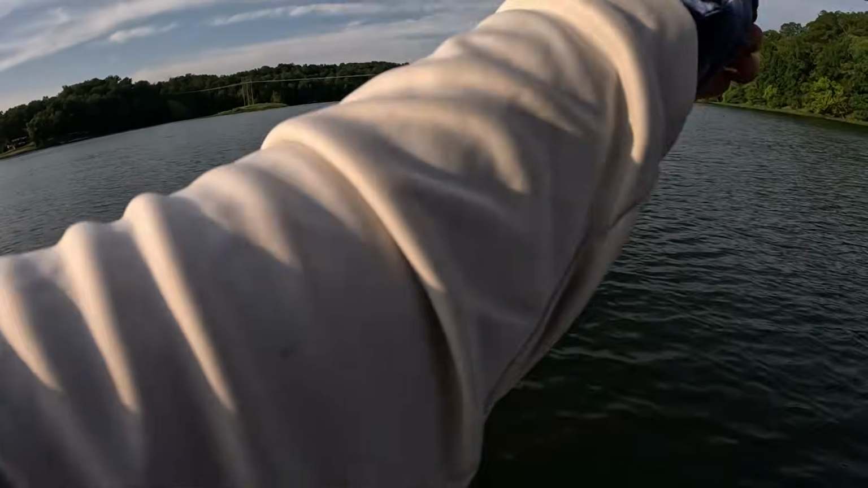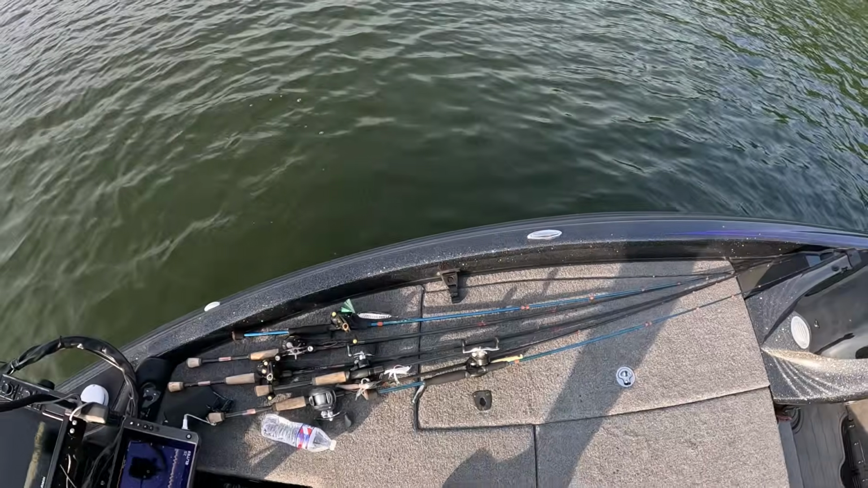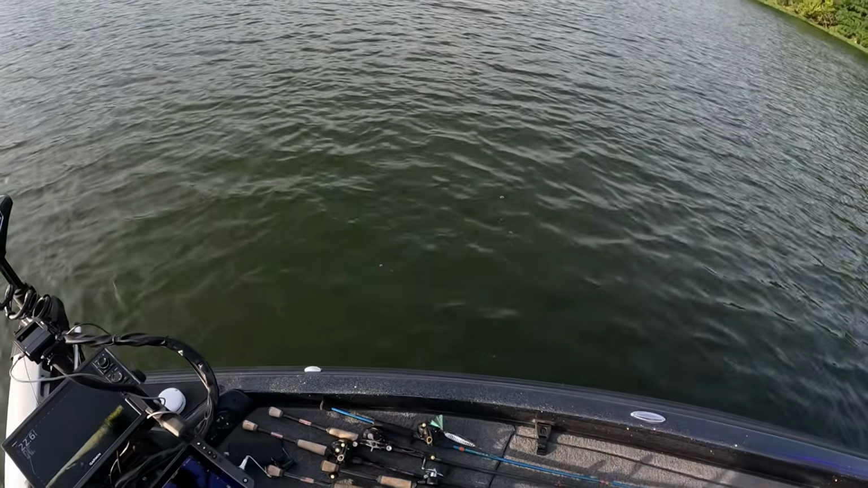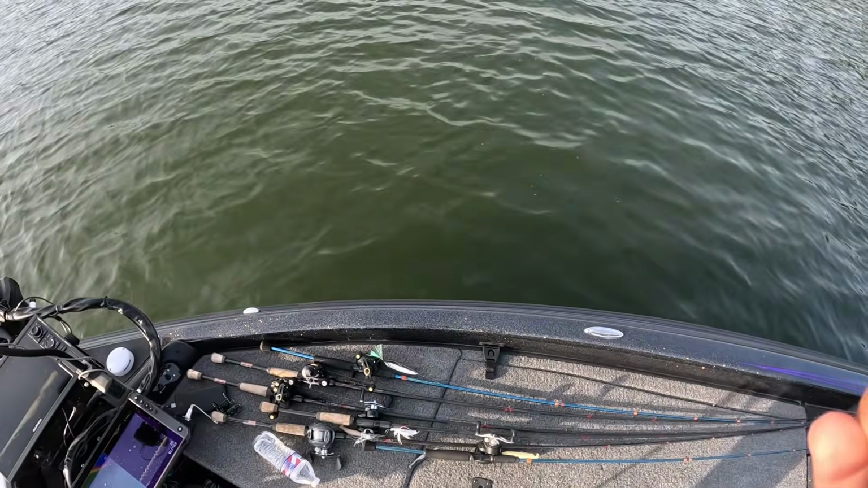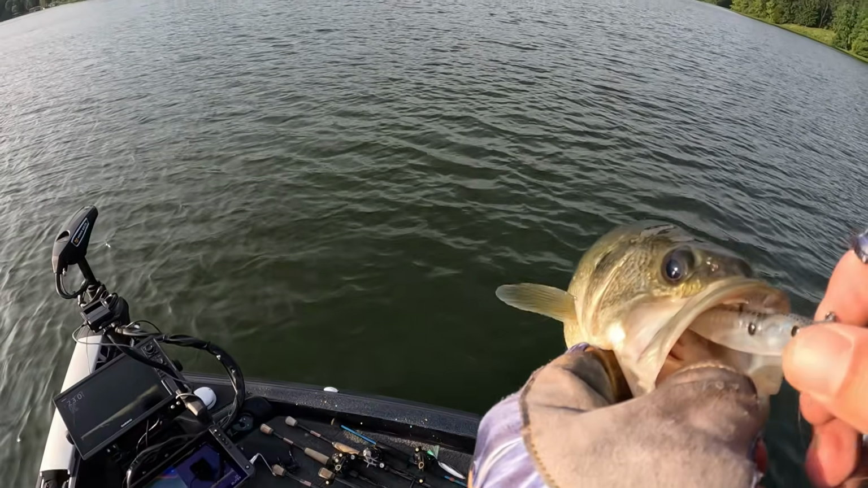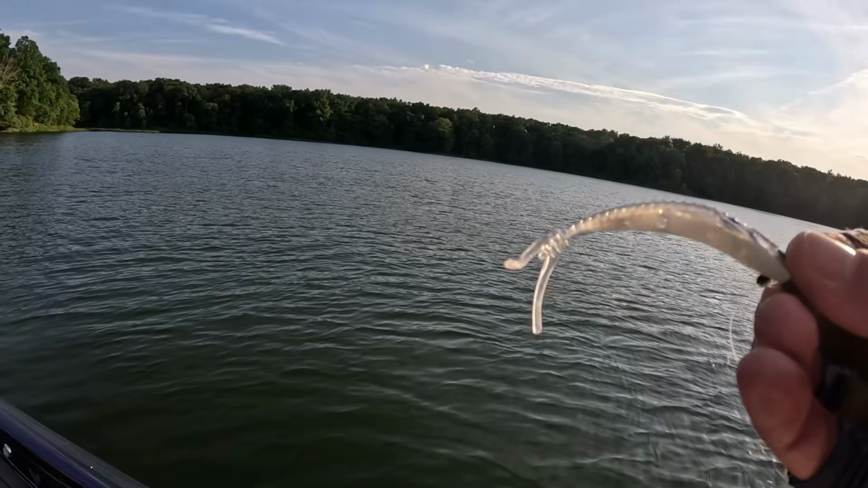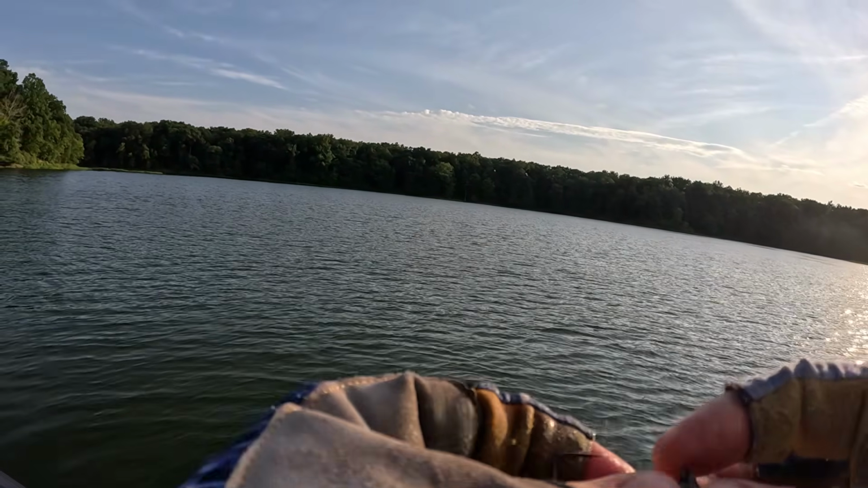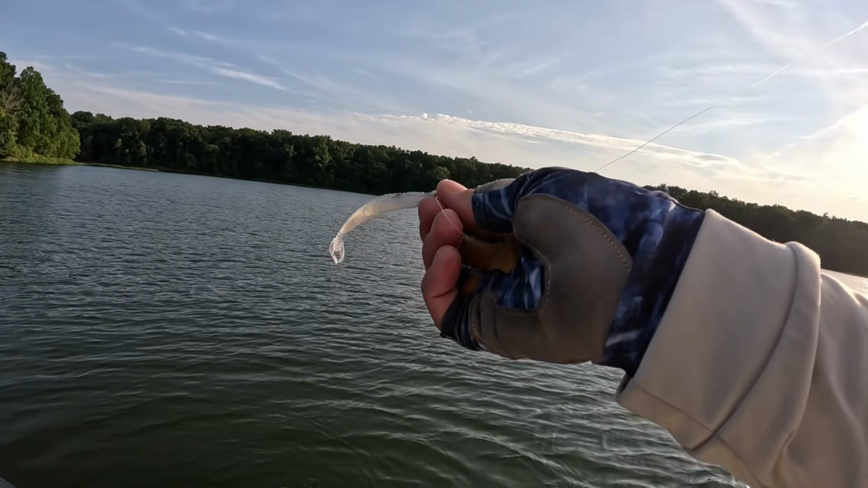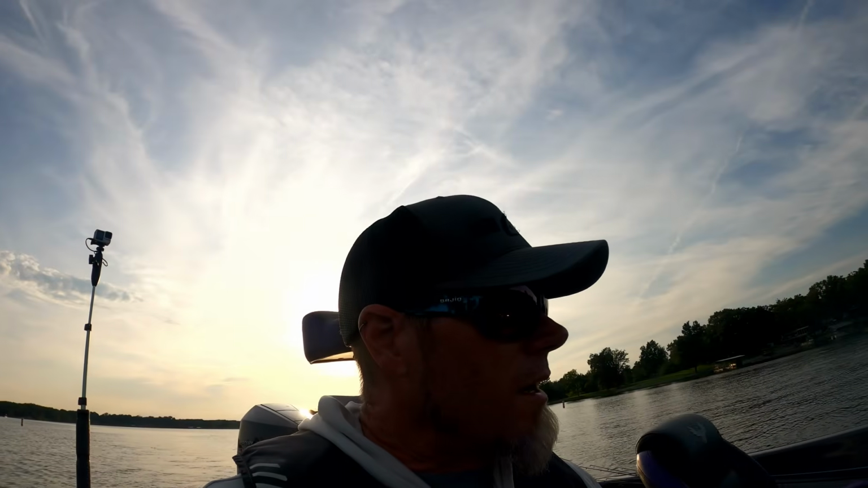Got him. Fish. No. Sit down, buddy. I'm gonna let you go. Had to switch up. I ran out of the 4.8 and that silver. Now we're throwing the 4.2 and the blue gizzard. It's got that white belly. I don't like this one as much, but I'm still getting a bite or two. We're about out of time, folks.